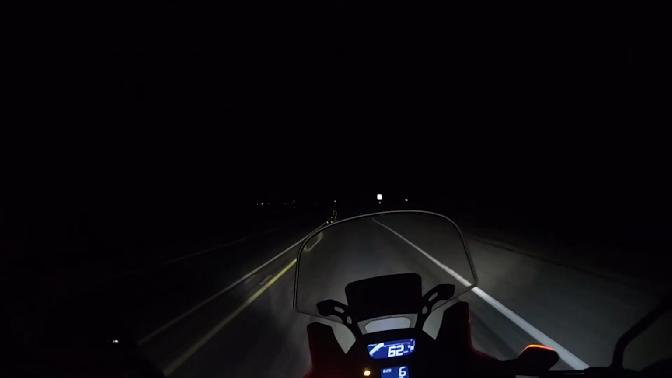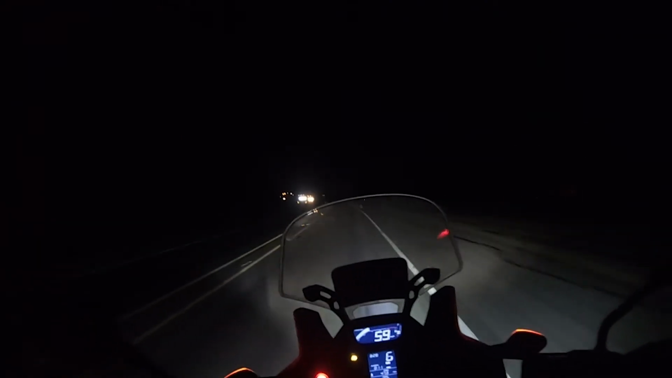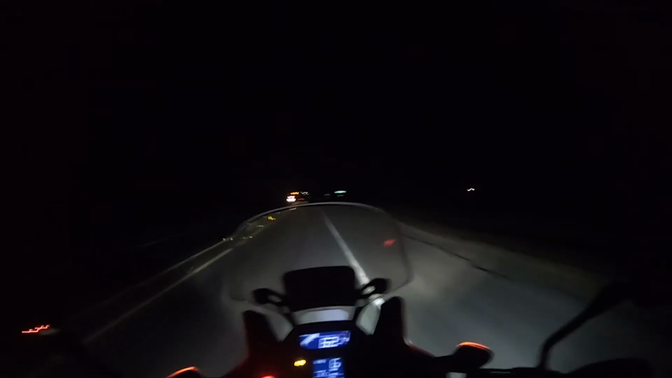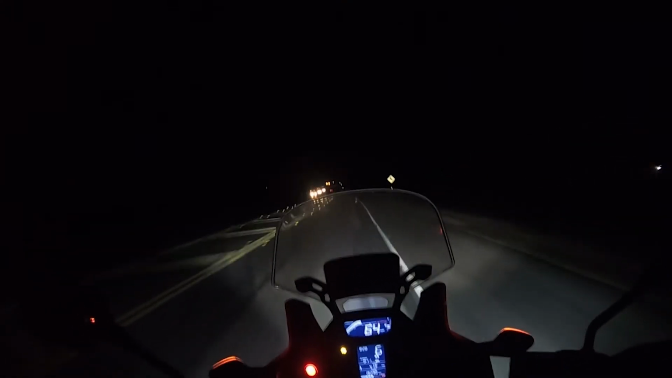Now there is one other thing to bear in mind. If you ride in dusty climates quite a bit, or sandy climates, or foggy, it's good to have one of your fog lights have a yellow filter. It'll actually cut through the vision obstruction. It's still a little moist out here for me to be able to kick up any significant dust.